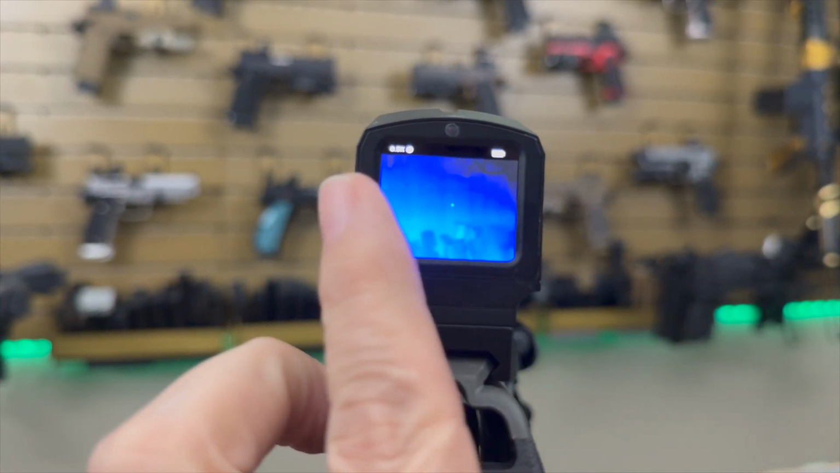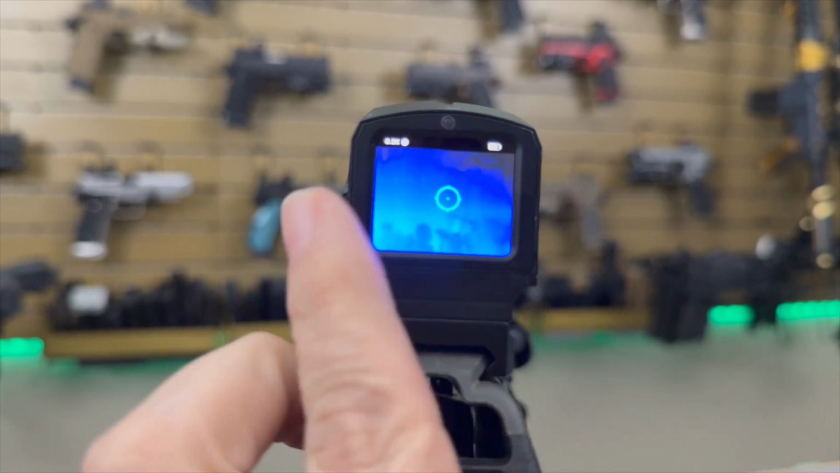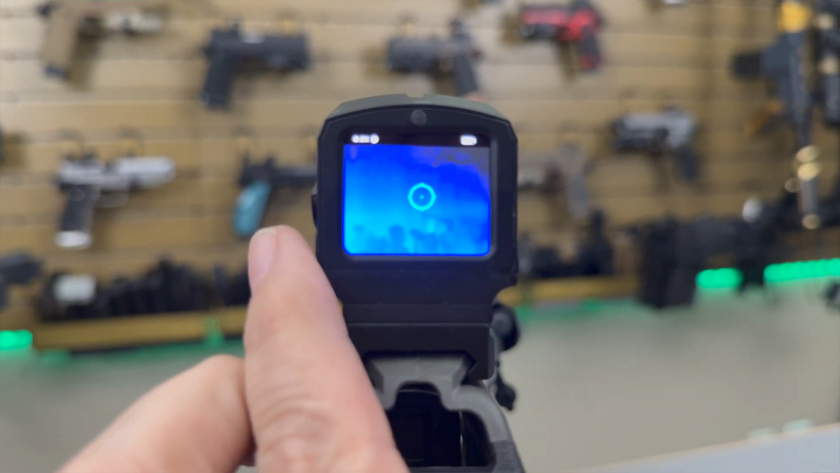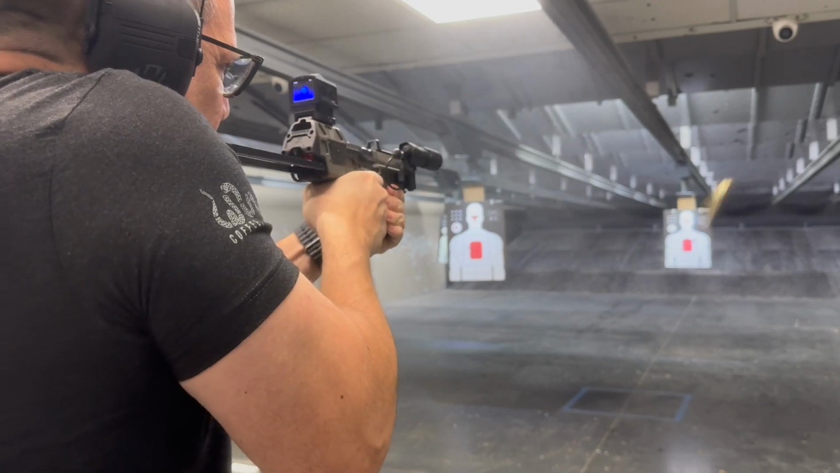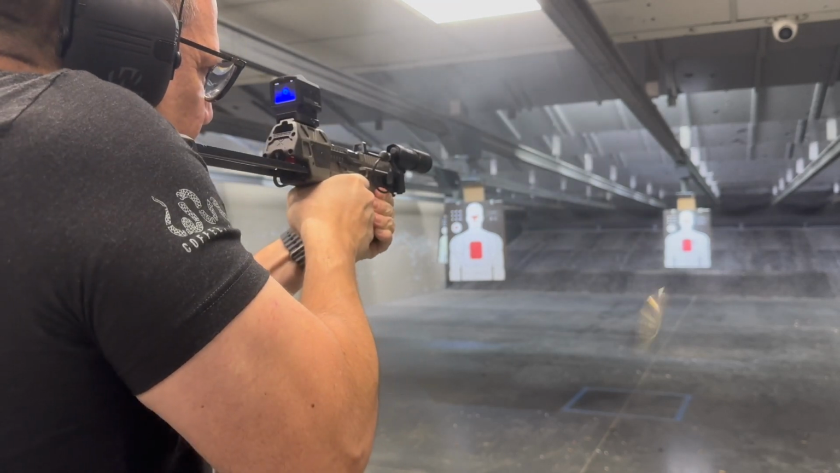As I mentioned earlier, the FMP13 offers 3 reticle choices: a simple 6 MOA dot, a 6 MOA dot with a 65 MOA circle, or a 6 MOA dot with a massive 130 MOA circle. These options make the sight very versatile depending on what you're doing. For precision shooting, I found the 6 MOA dot to be more than adequate, but the 65 MOA circle